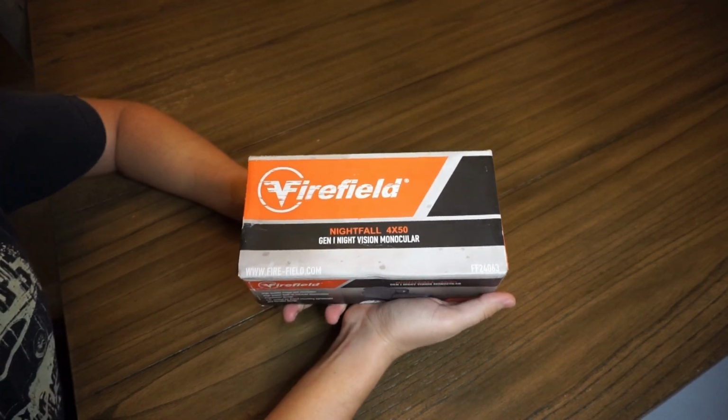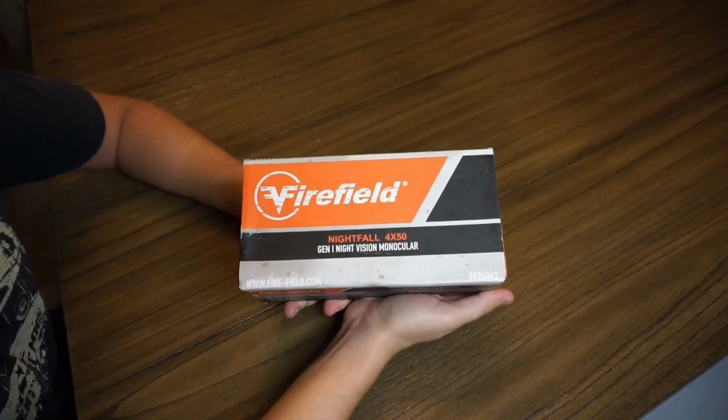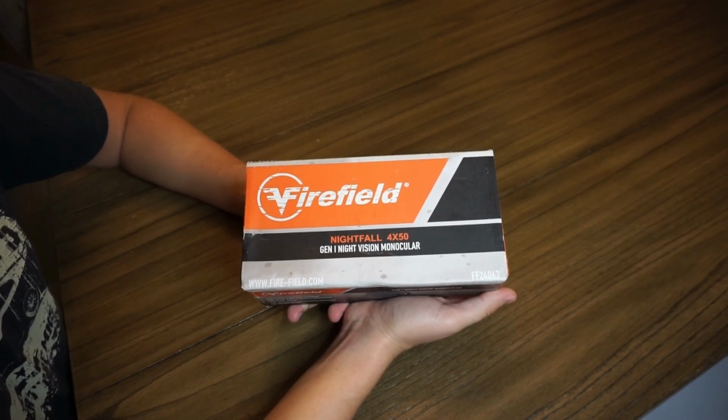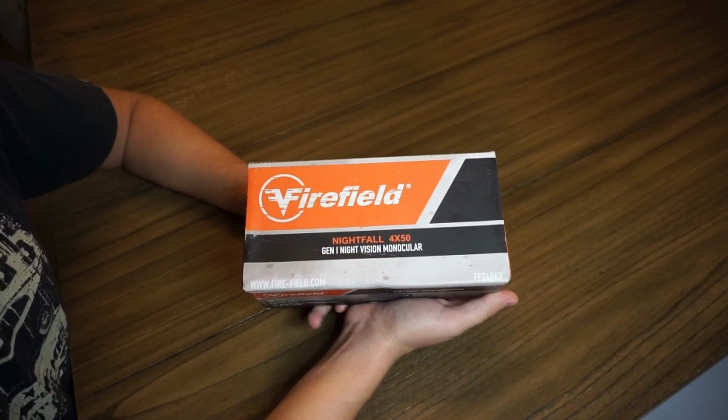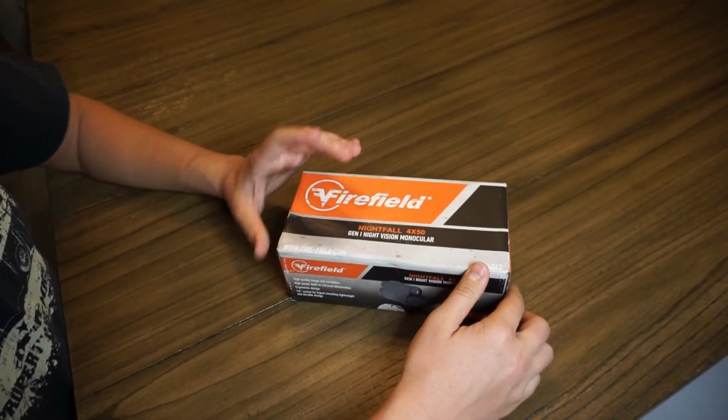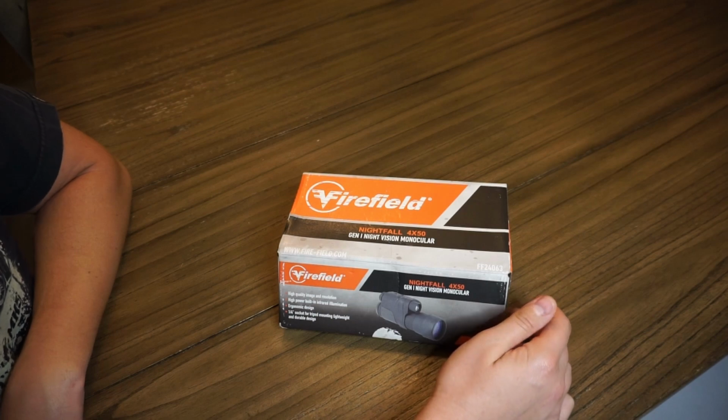This is a cool little first generation night vision monocular. If you've used the newer generation, like the 4th generation night vision goggles, then this is not that impressive, but for the price, I think it's pretty cool to have some sort of night vision capability.